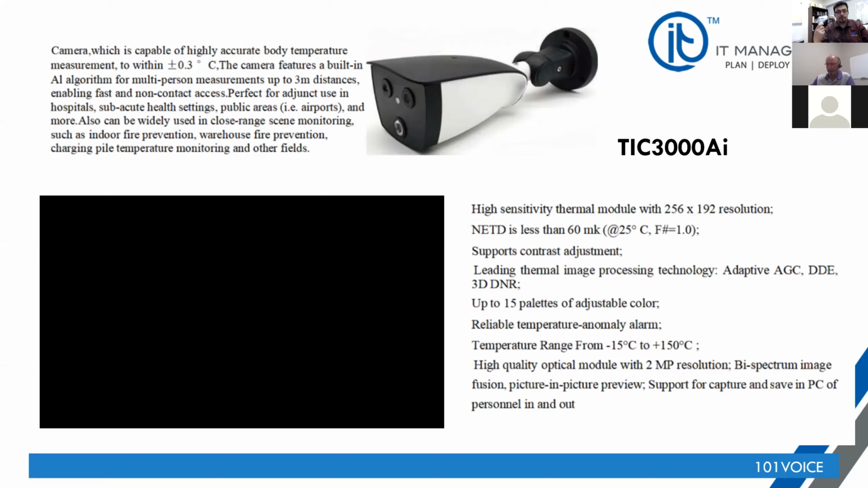You can measure yourself 3 times, and almost every time you get a slightly different temperature reading. So these are quite accurate. It can read people about 8 feet to 9 feet away. It has a resolution of 256 by 192 in the thermal imaging module. So it's a highly sensitive, very accurate thermal imaging resolution for this device.